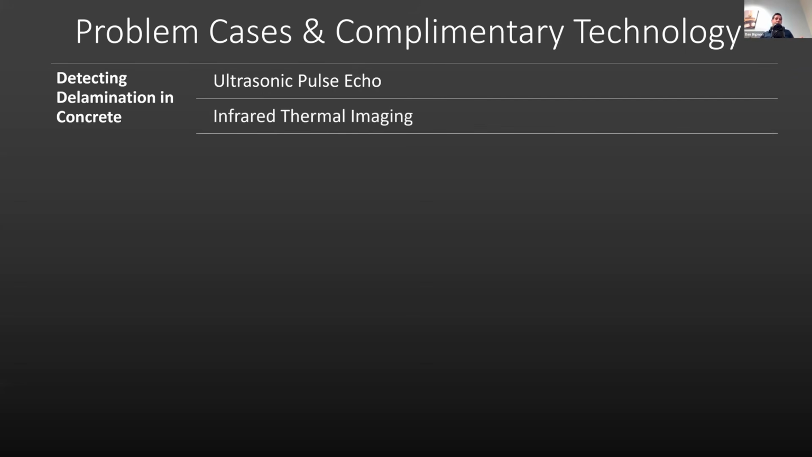Another is infrared thermal imaging. Delaminations and honeycombing and things like that will actually change the way that air flows through those air-filled pockets or kind of planar breaks in the concrete. And that may adjust the surface temperature of the structure itself. And so infrared could be used.